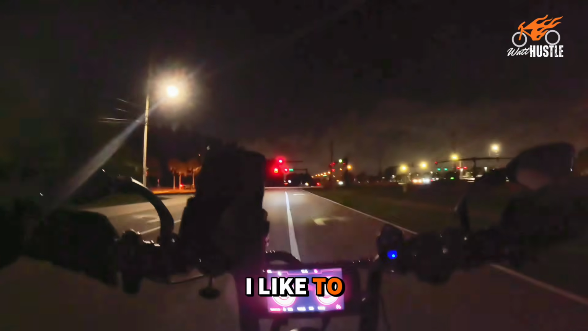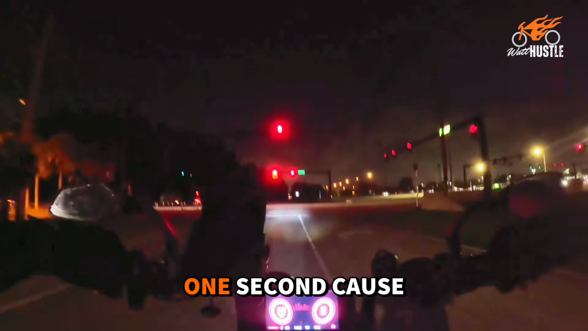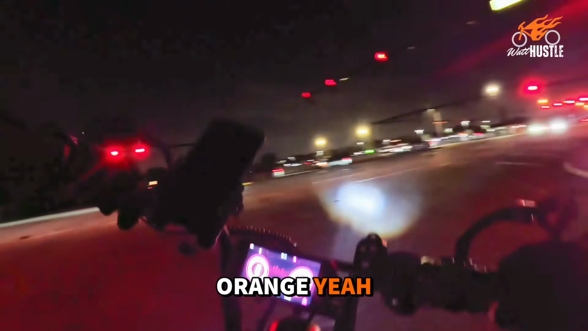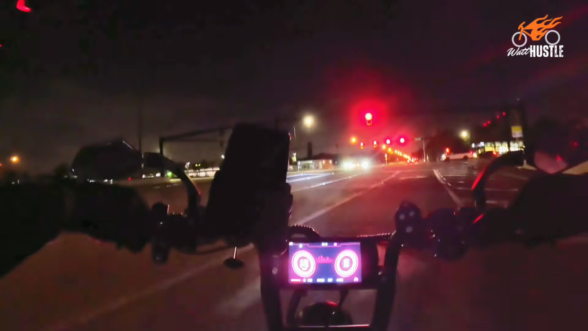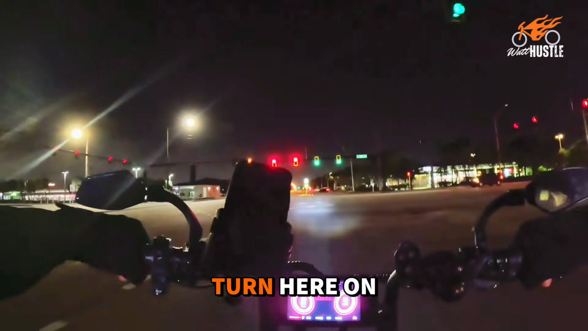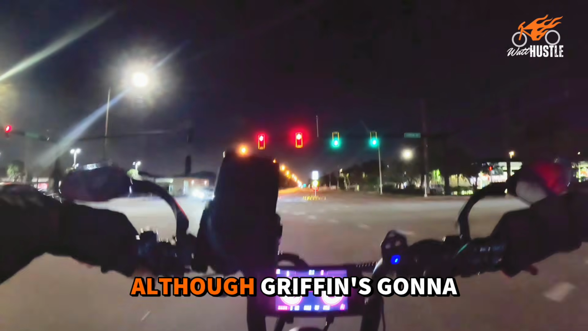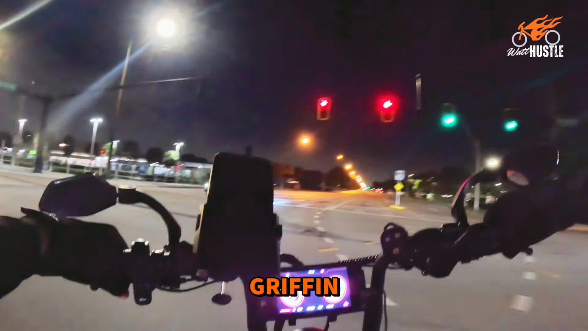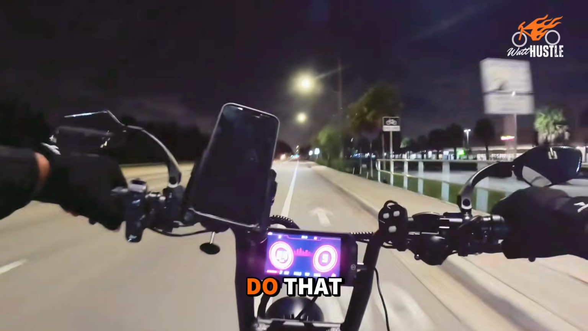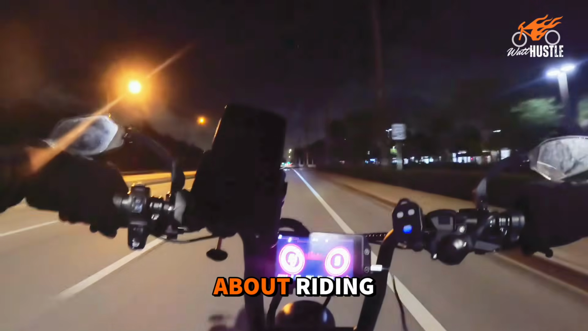I like, when I'm out here riding at night, 1 second, 'cause I probably am going to go on Griffin. That's the orange. Yeah, I'm gonna go on Griffin. So once I make this left hand turn here on Griffin, it's just a straight shot to the house. So that's why I decided to take Griffin. Although there's gonna be more traffic on Griffin, it's late, 10 o'clock at night, so probably not gonna be that much traffic. But as I was saying, that's one thing that I love about riding.